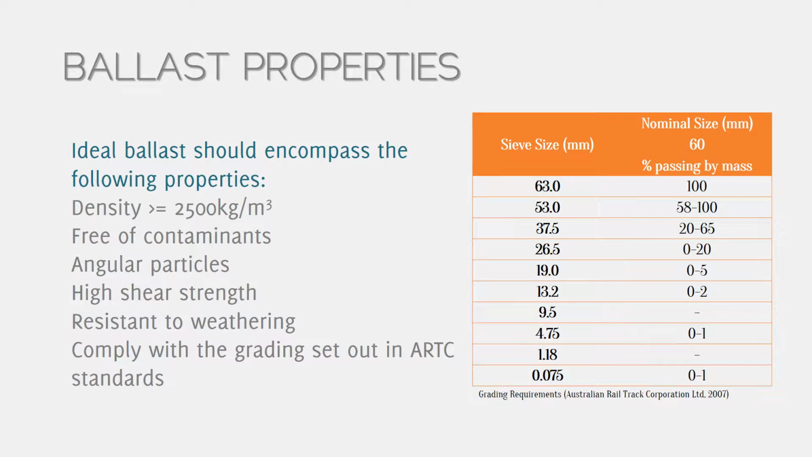Ideal ballast should have a density equal to or above 2,500 kg per meter cubed and should be free of contaminants. It should be comprised of angular particles having no rounded surfaces to ensure that the particles lock together, at the same time leaving voids for drainage. In order for the ballast to perform properly, it needs to have a high shear strength and be resistant to weathering. The Australian Rail Track Corporation sets out a standard of grading in Australia, which dictates that the nominal size for ballast should be 60 mm and no more than 5% should pass through a 19 mm sieve, or it is considered fouled.